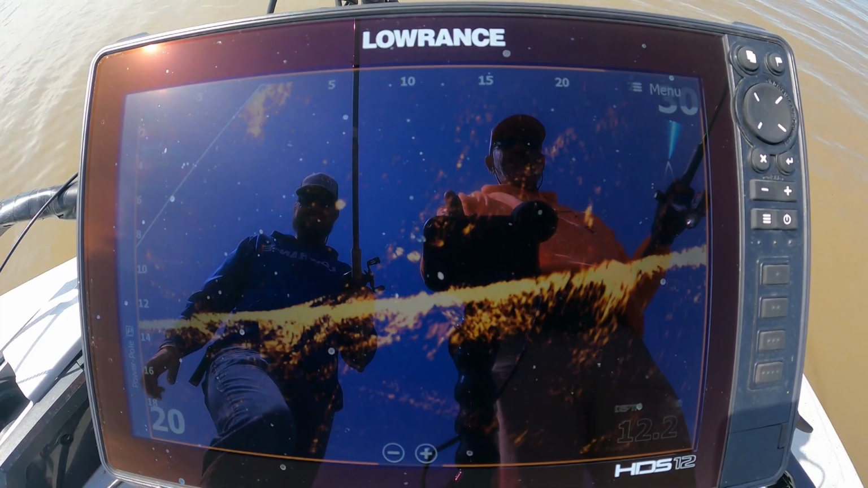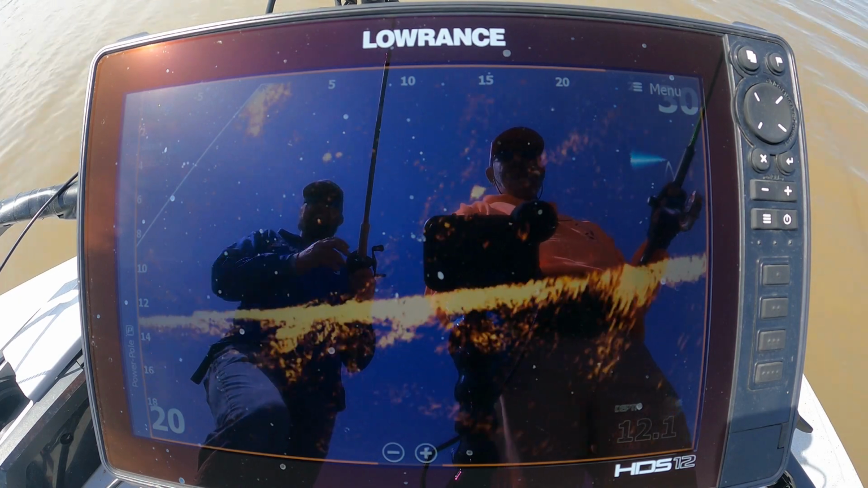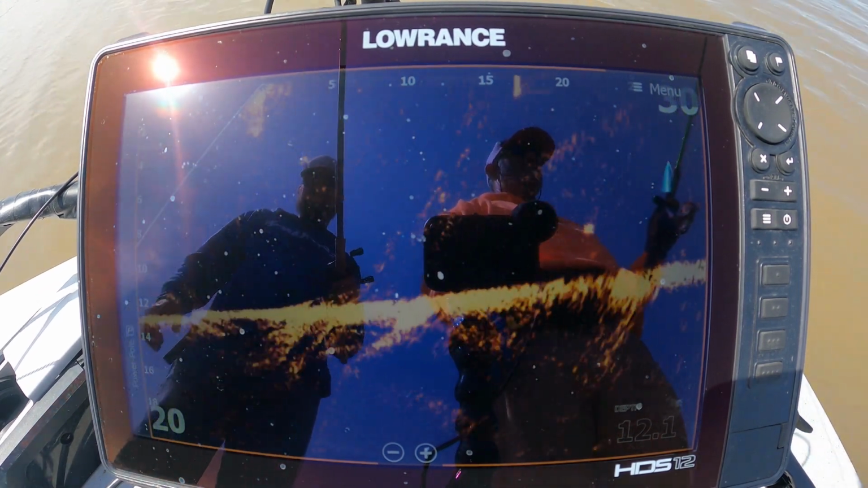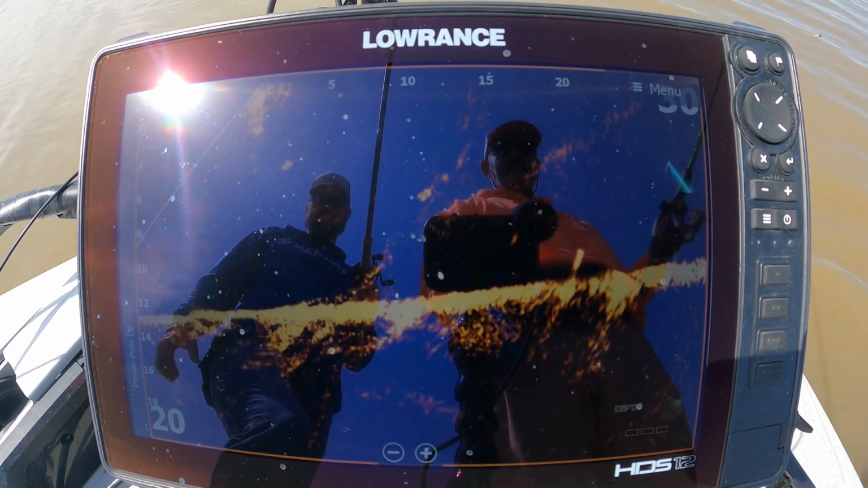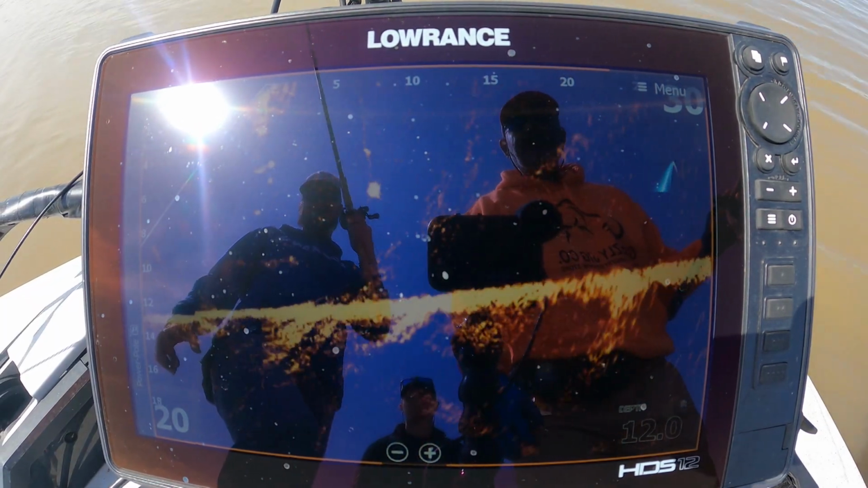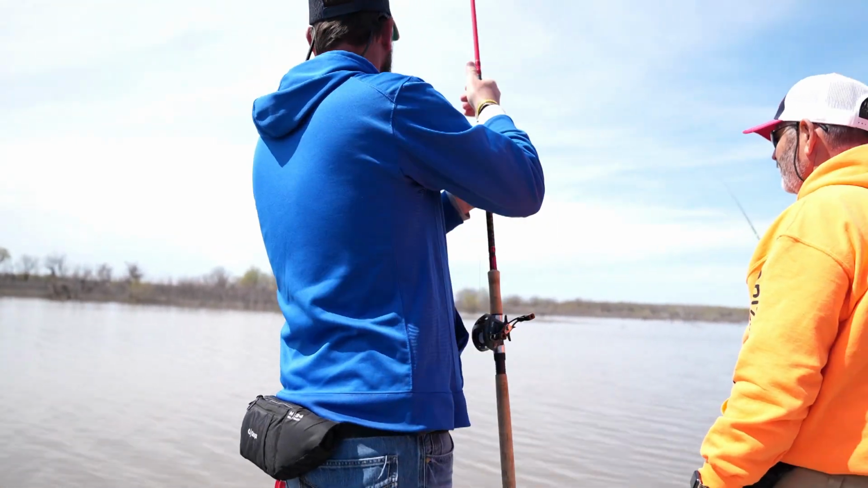Now that, to me, looked like a keeper crappie. Yeah. Out there about 15 feet. Yep. See, that's odd, because he's not on the tree unless there's something else down there. Because that's him right there. I'm all up in his junk. Now he's following it. There he is. Got him. That was it. See? Nice white crappie too.